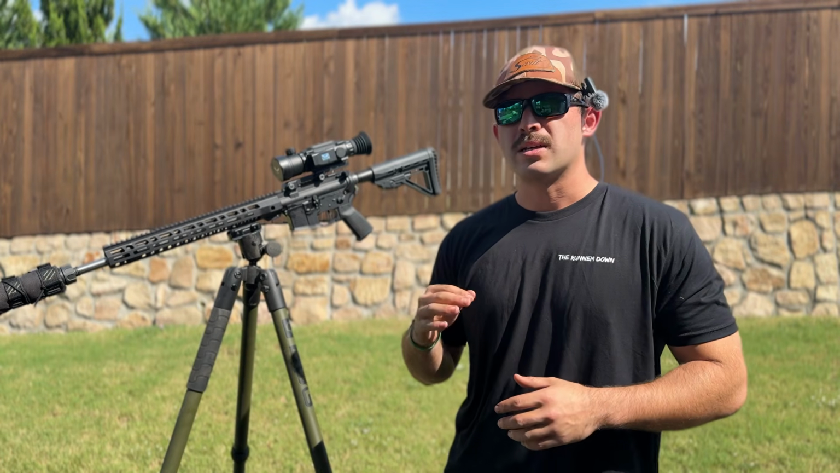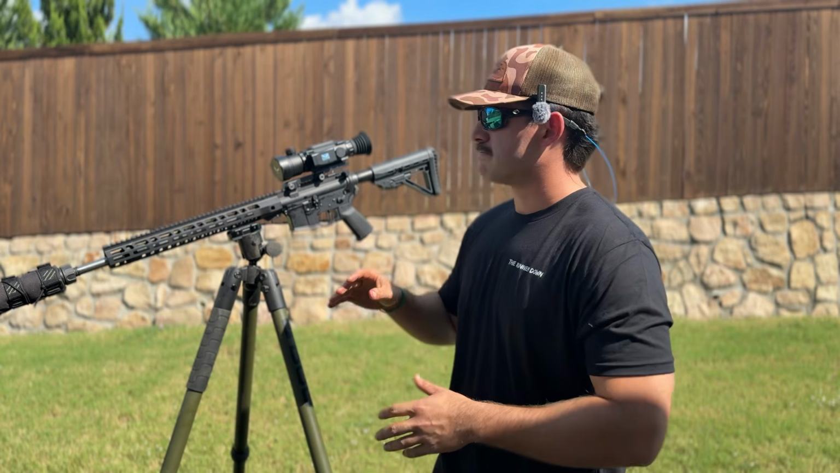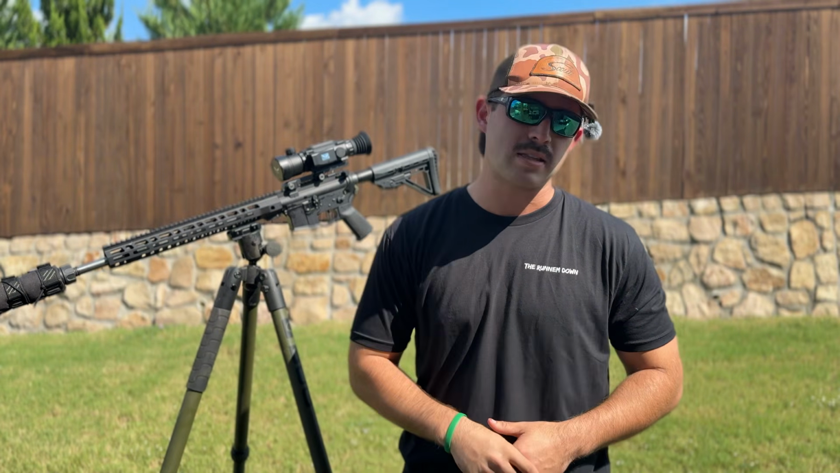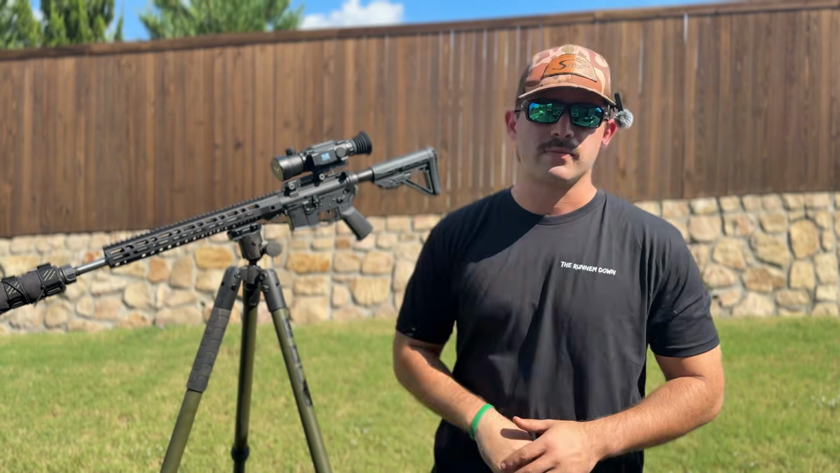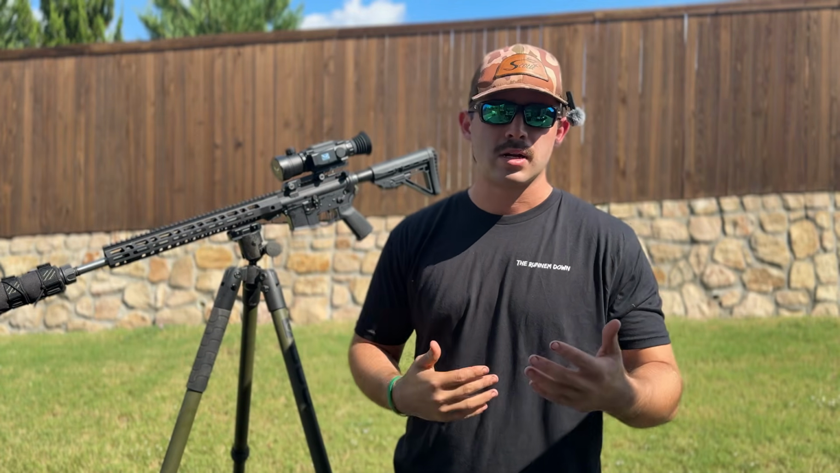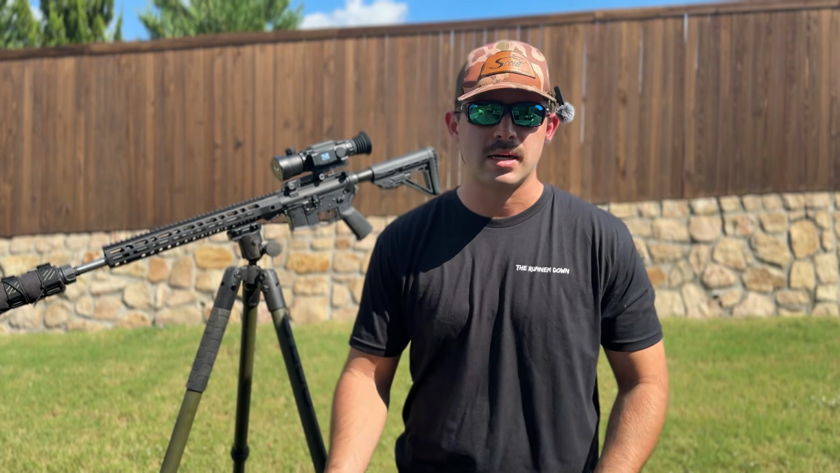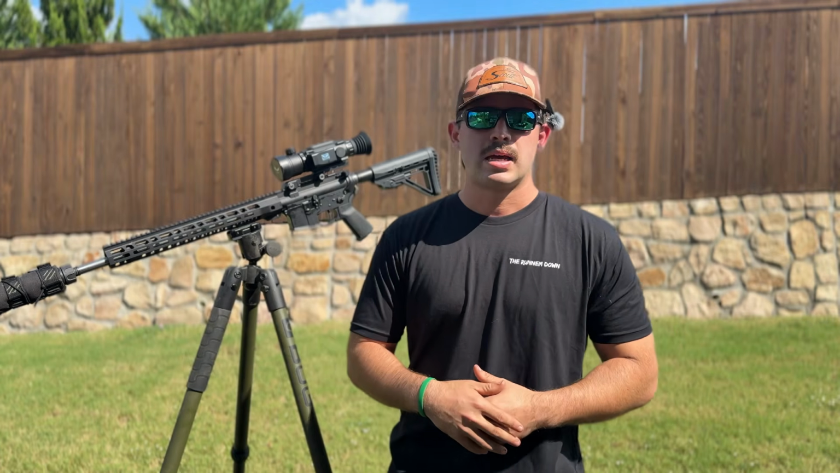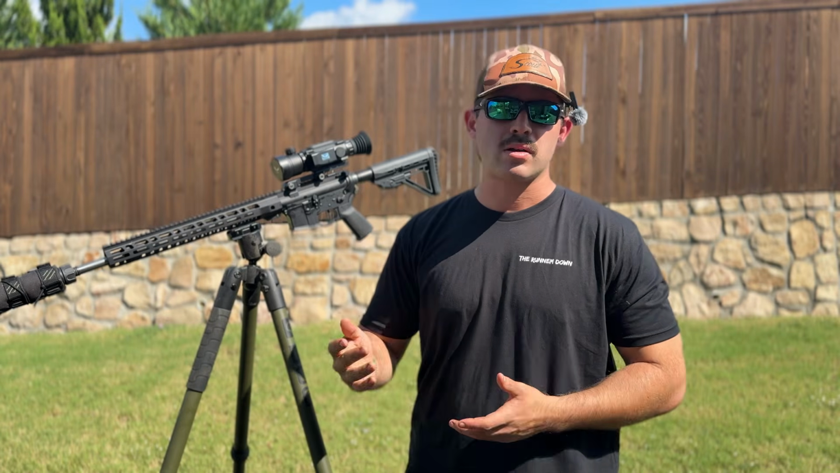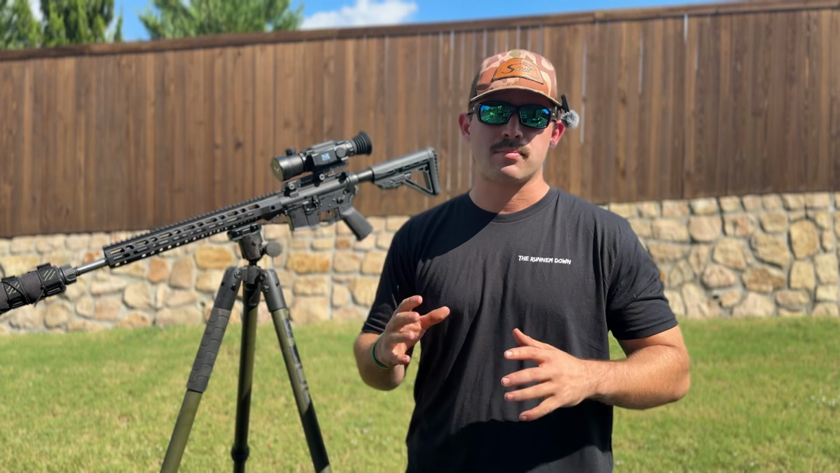Another thing, we had a really thick fog come in at about 2 o'clock in the morning. A lot of times you have problems with thermals looking through that fog and spotting things beyond that fog. It was no problem for this thermal. Now, of course, it wasn't any problem for my buddy's InfiRays, but those are $10,000 thermals. I would hope if you're going to spend that amount of money, you're going to get that kind of performance. Now, obviously, this scope does not come in as expensive as those scopes. I would say it's probably about half that price. So they kind of have InfiRay beat there with that price point.